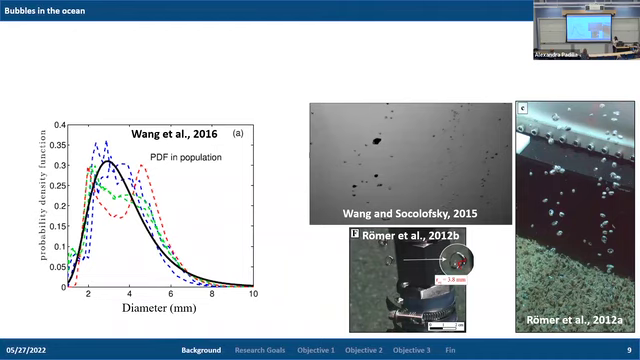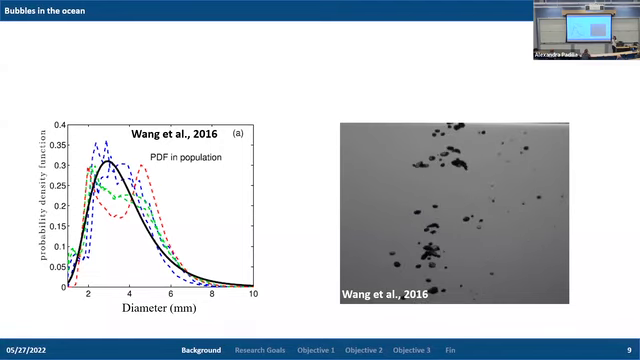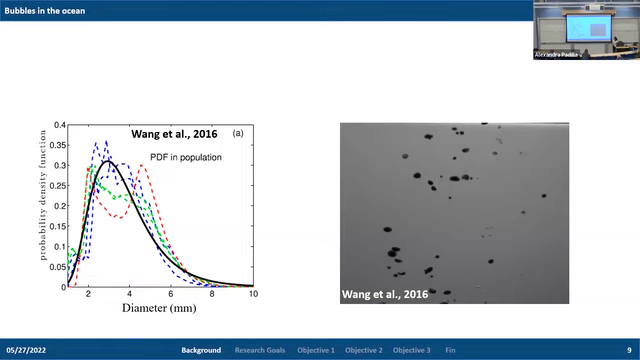In addition to this, as they rise through the water column, they wobble in space, and they also change their shape and their size as they rise. And so this violates one of the assumptions of these analytical scattering models, and therefore objective 2 is focused on understanding and quantifying the effect that bubble shape and size have on the acoustic backscatter of single gas bubbles.